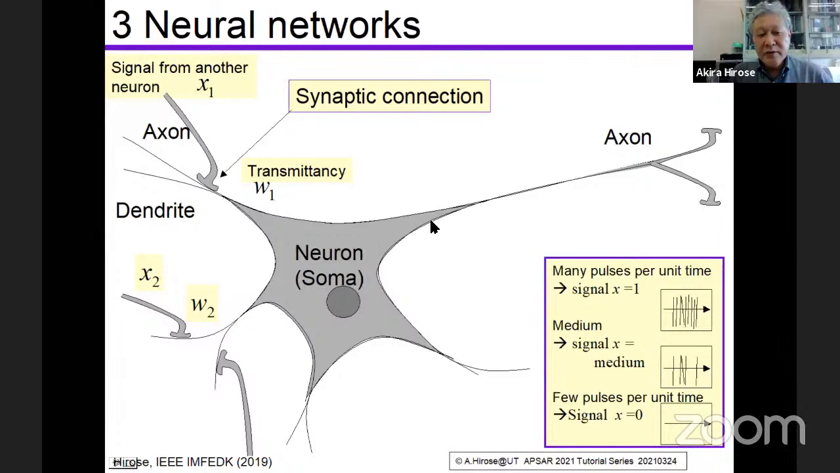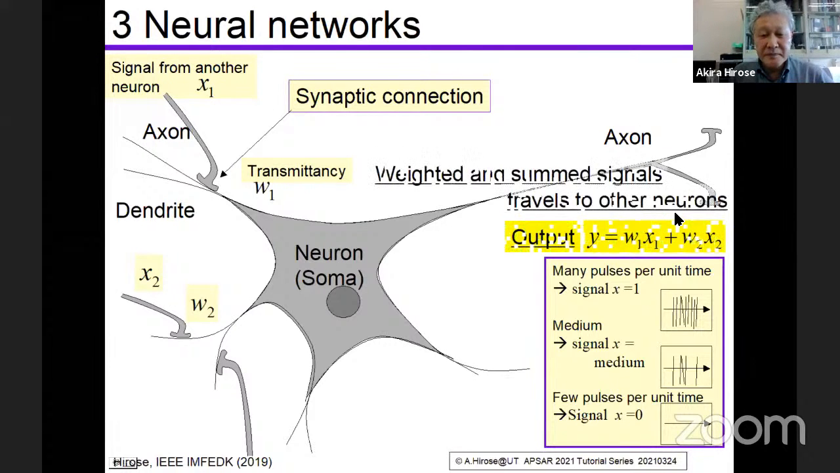And the output is called the axon, which transmits the signal to another neuron. And at this axon, the signal is weighted to the next neuron. And the neuron gathers the signals to sum them up.